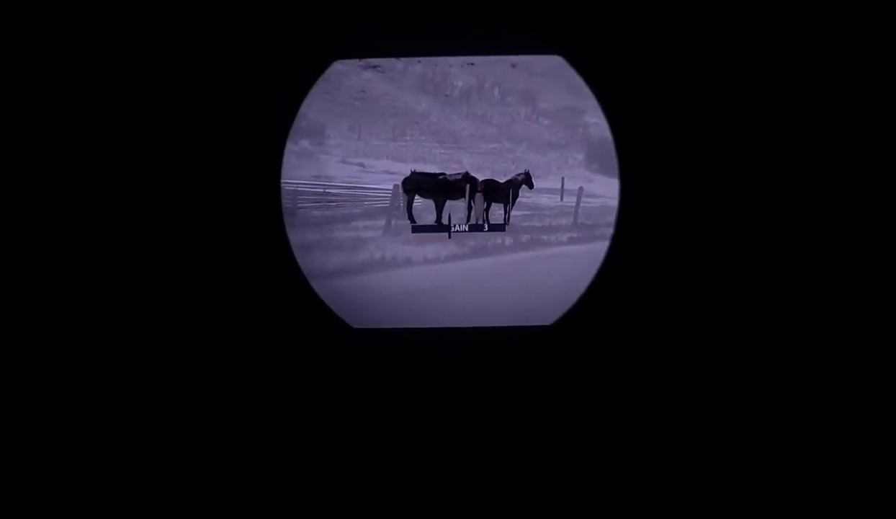So brightness setting of 1. 1. 5. So now you see a lot more detail on this animal compared to what you did previously on a lower brightness setting. Zooming in again. Haunches, small thermal deviations here. You can still see the mane, tails, no problem. Now we'll adjust the contrast.